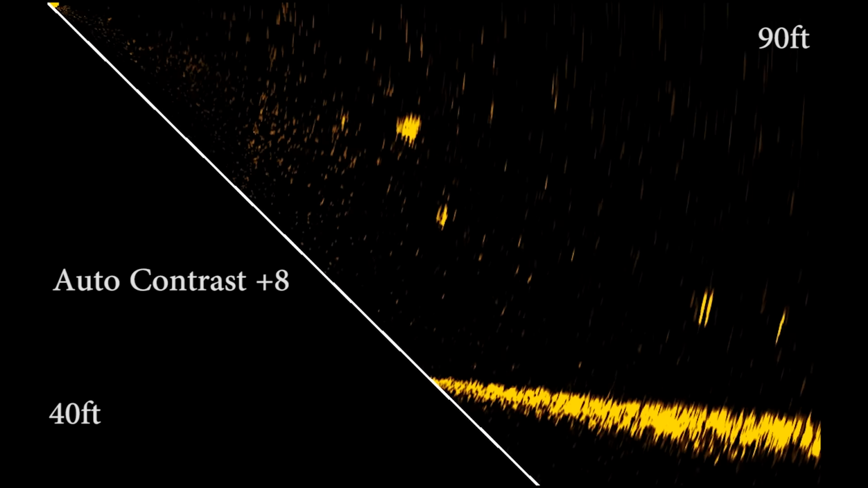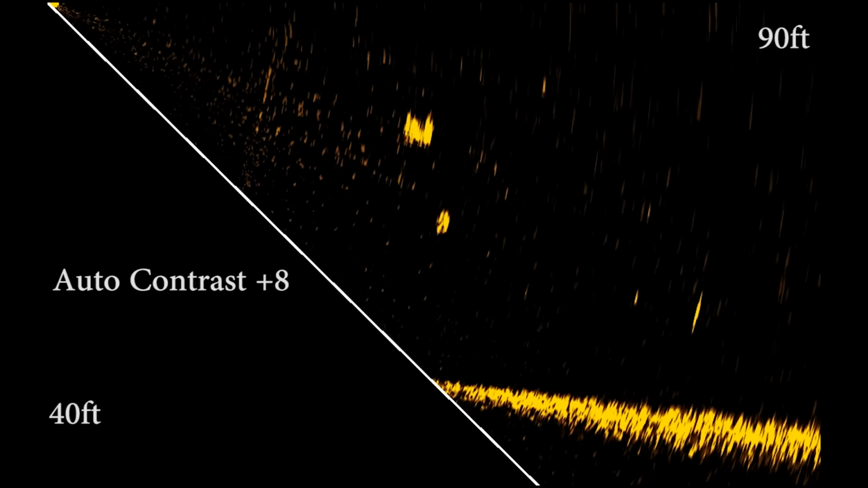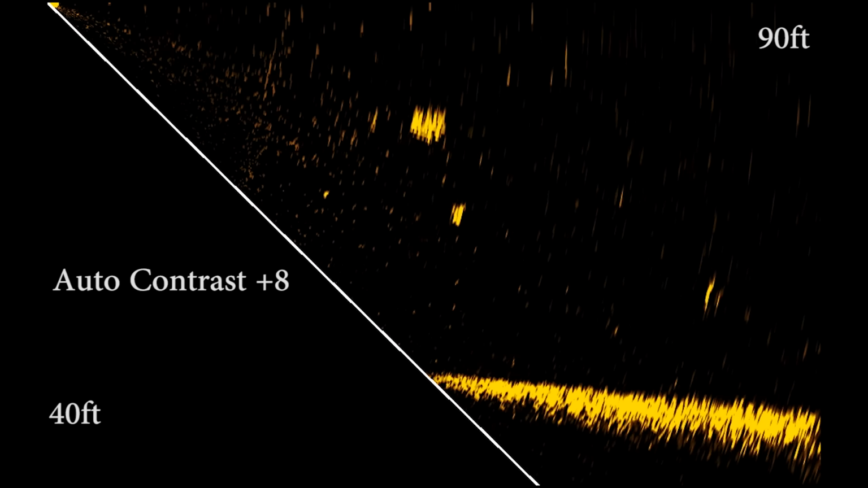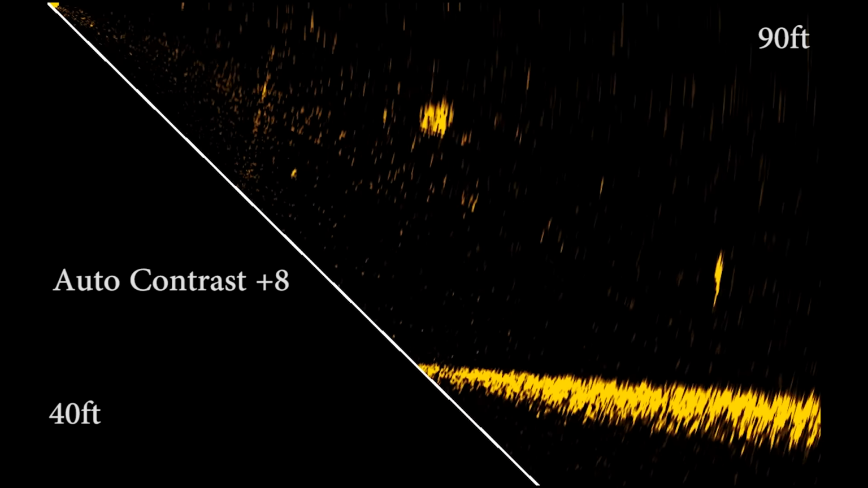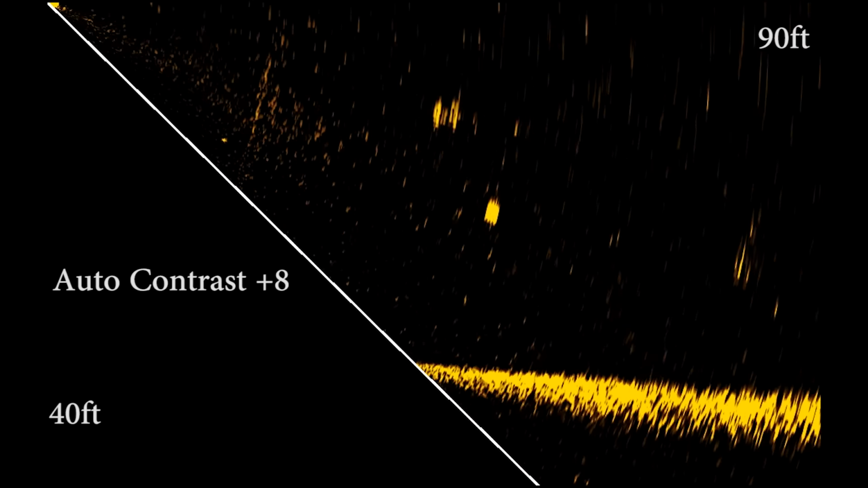Definitely think this is a great unit for a beginner or someone that's looking at not spending a fortune on a whole setup for the actual live sonar technology, where this is all in one. So, yep, I definitely recommend this for someone that wants to get into it without spending all that money.